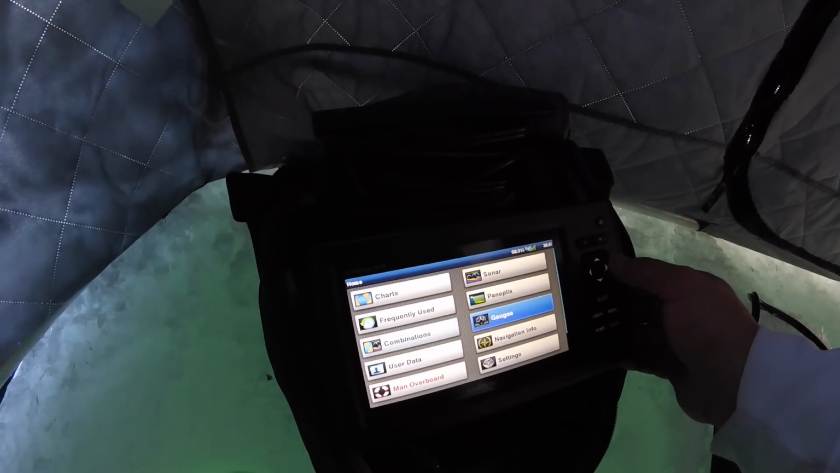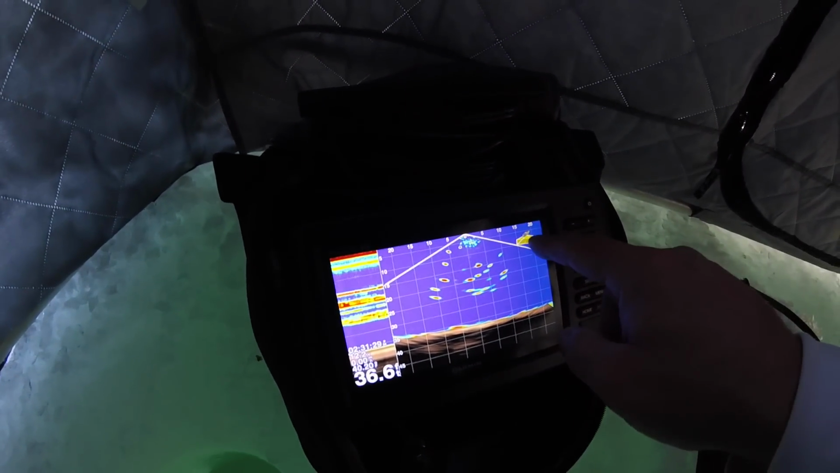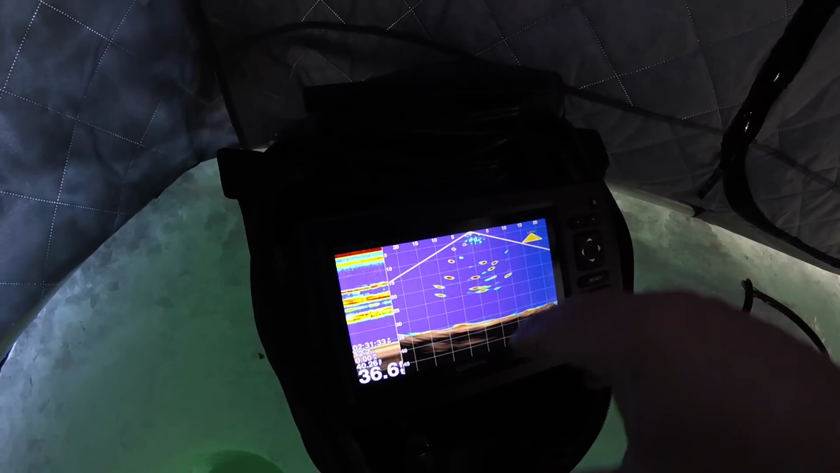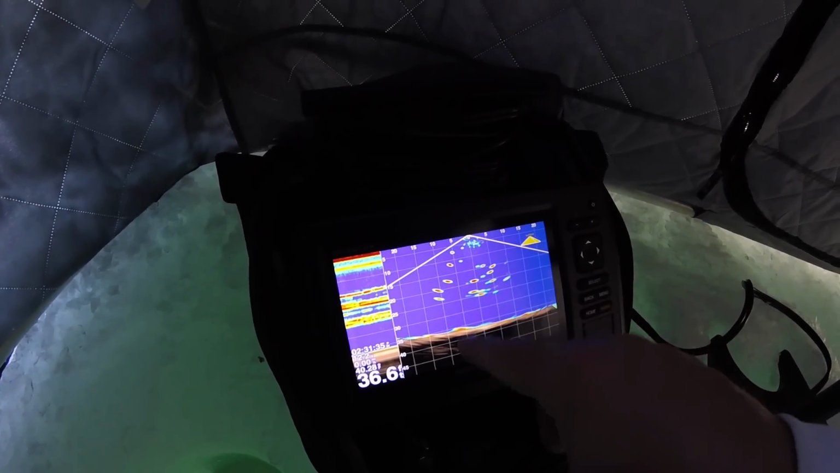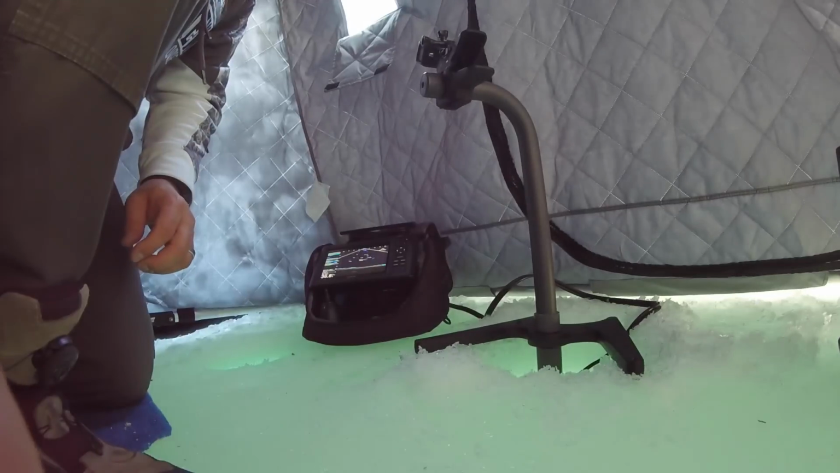So what I want to do here is, right now it shows up in the corner, I'm in the downward view in reference to my position. These are all fish. What I want to do now is change it to the forward looking view, and we're going to see if we can locate some other schools of fish that are around us, close by to us.